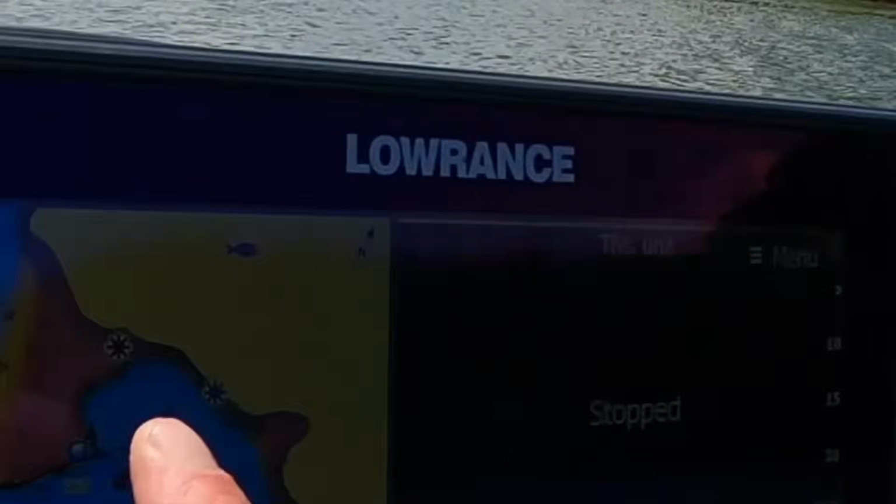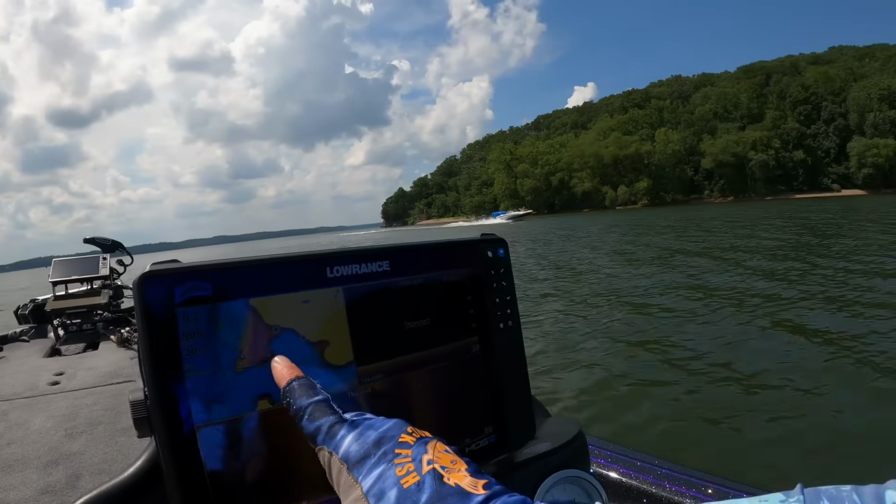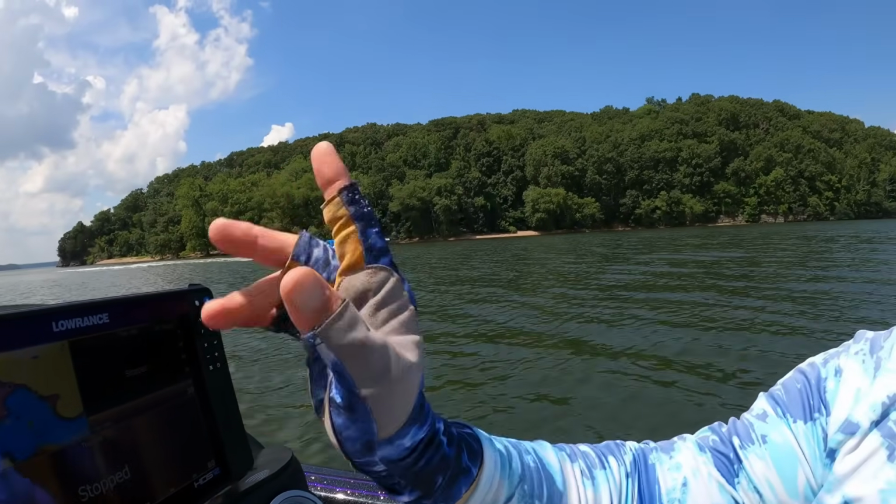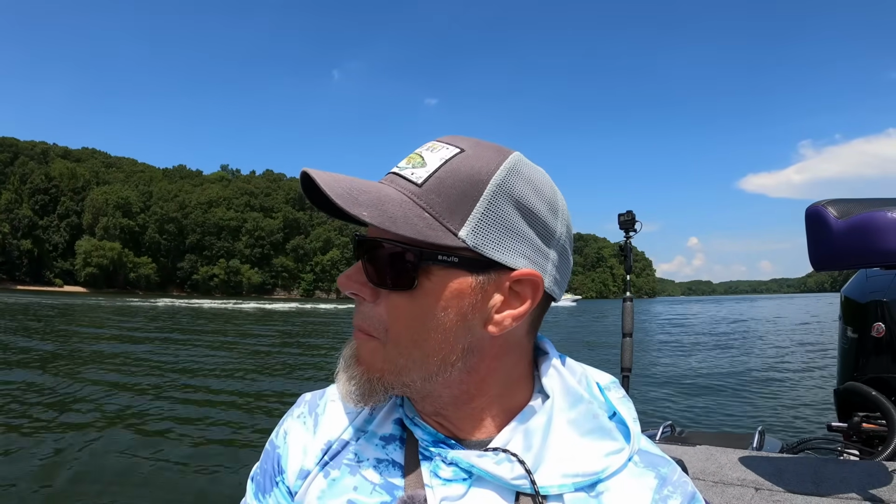And this ski boat is running across 5 foot of water. There. Running across that right there. You know, the good thing about not having a depth finder is you don't know how deep it is. You just send it. So good for them. But yeah, it's tough.